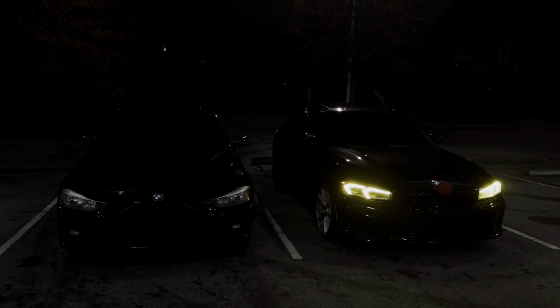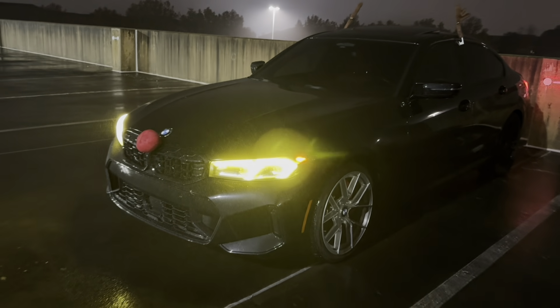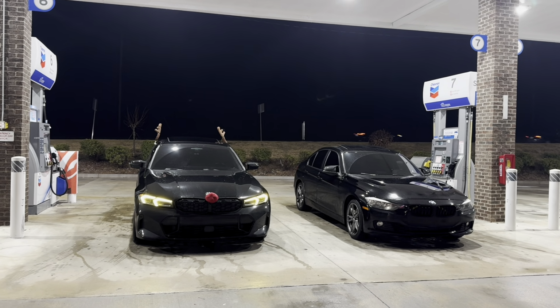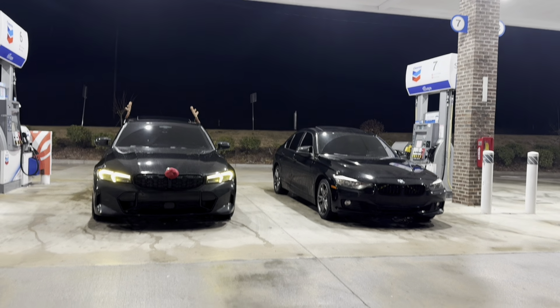But yeah, we just pulled up real quick to a parking garage and we're about to take some pictures and everything. It looks crazy, man. These new lights look crazy on the M340, bro. Look at that, bro. Thing looks nice. Good job. We'll put up to another gas station, get some better lighting. But the cars look crazy, bro.